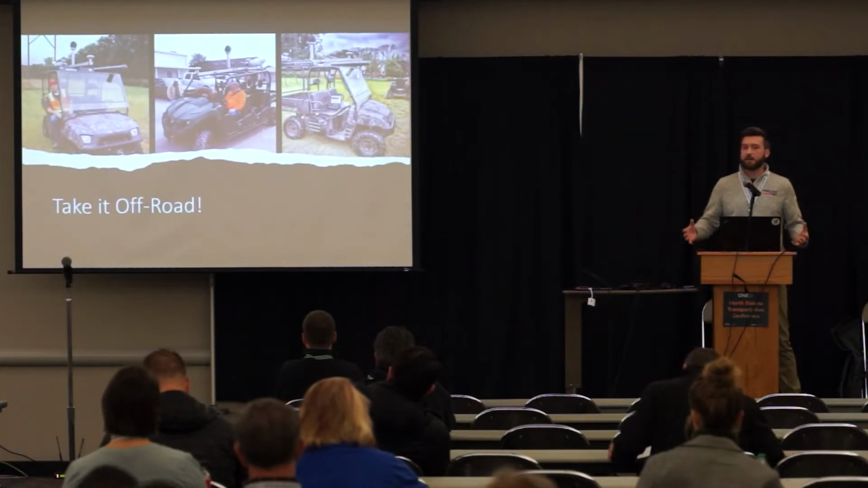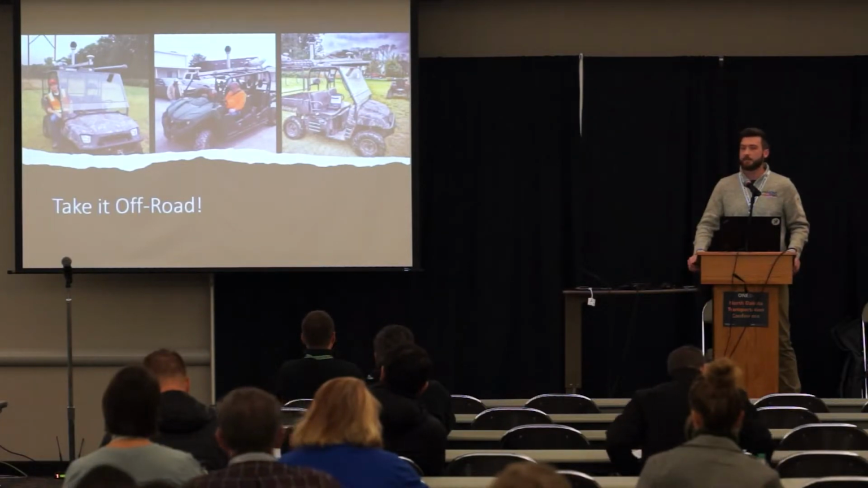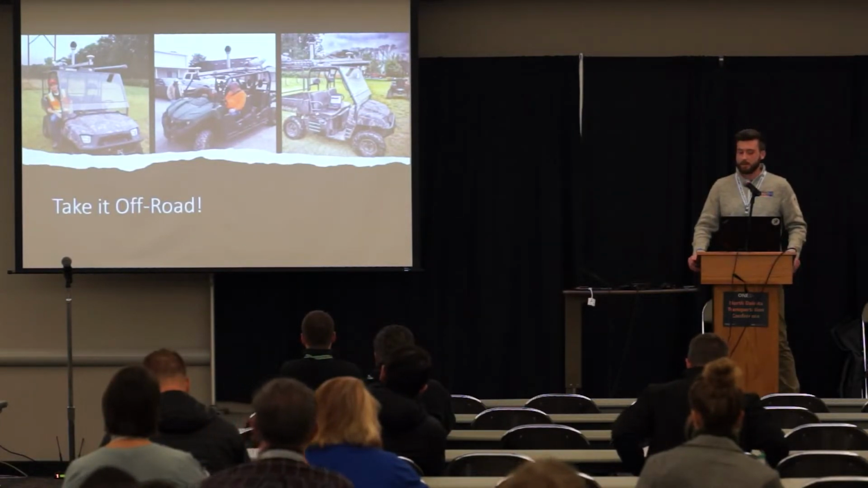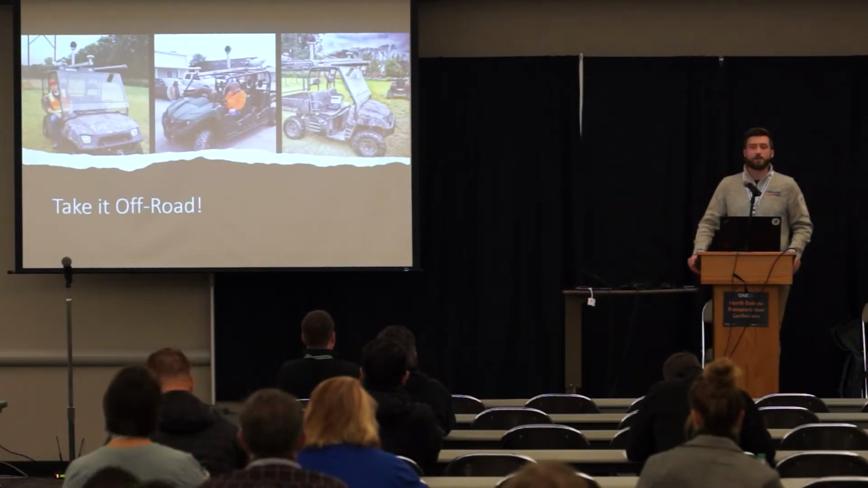And it doesn't always have to stay on a paved surface, right? You can mount these mobile LiDAR systems to off-road vehicles, ATVs, get creative that way and be able to essentially drive it wherever you can drive an ATV.